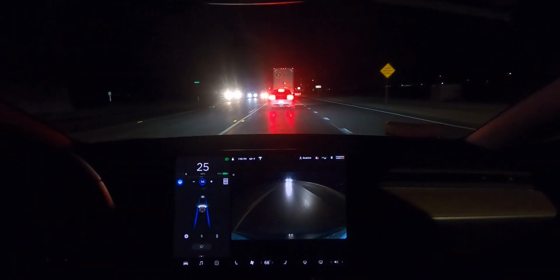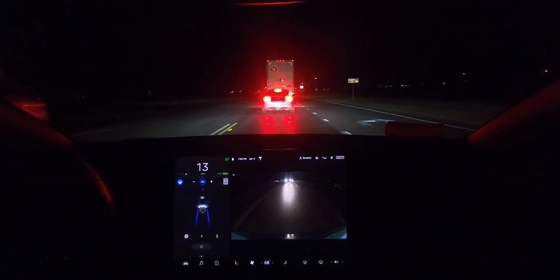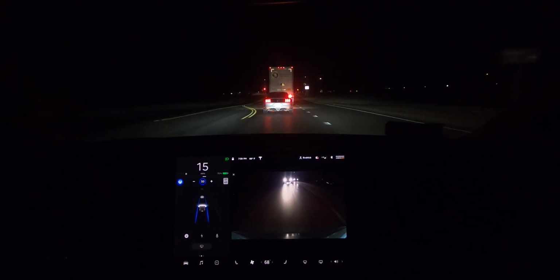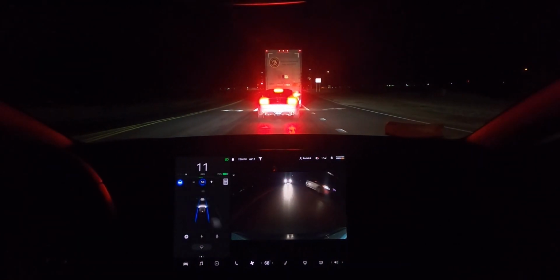What's that sign say? There's a park over here somewhere. Oh, looks like there's some kind of game going on. I see all the lights lit up. All right, coming to a stop.